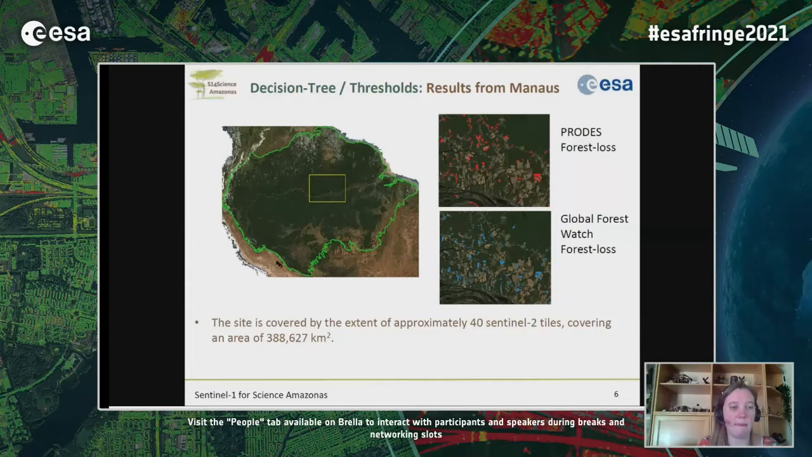And the first approach I was presenting, the thresholding and decision tree approach, for this whole area of Manaus takes about 1 week to run. But once we have this base set, running on the historical data, once there are new acquisitions coming in, the processing will be very quick. So in the end, it will be like a near real-time processing and finding the changes happening in the Amazonas. Next slide, please.